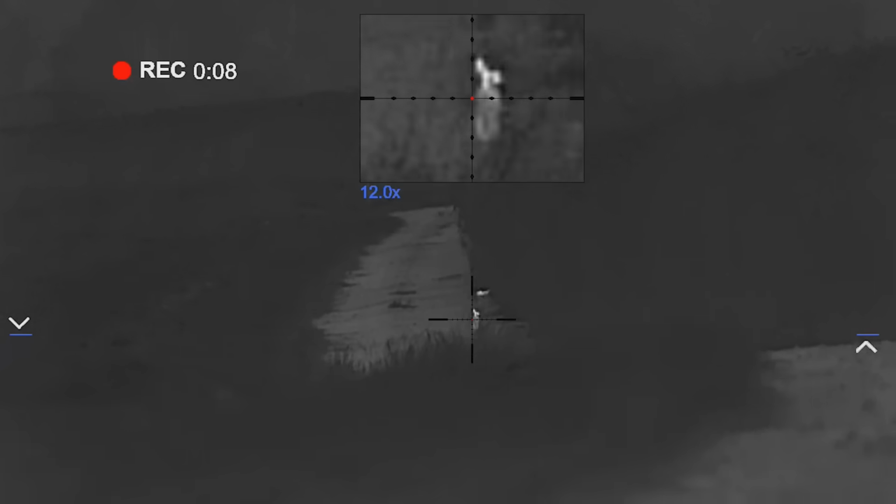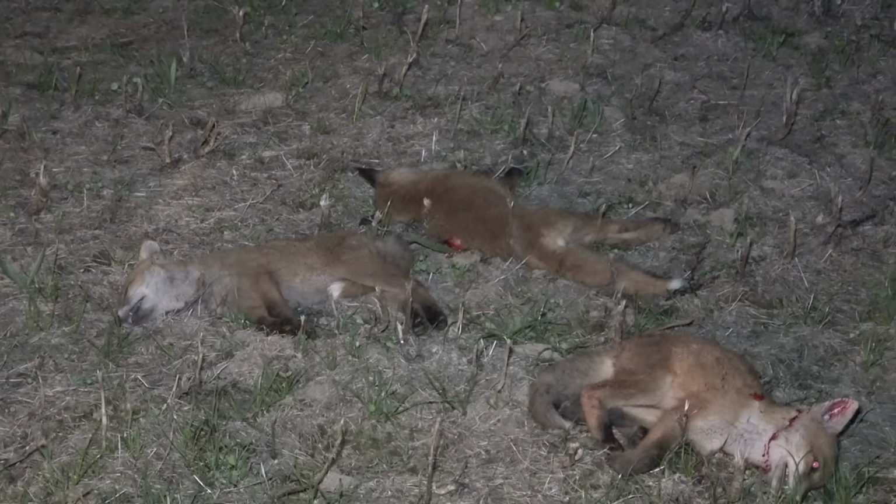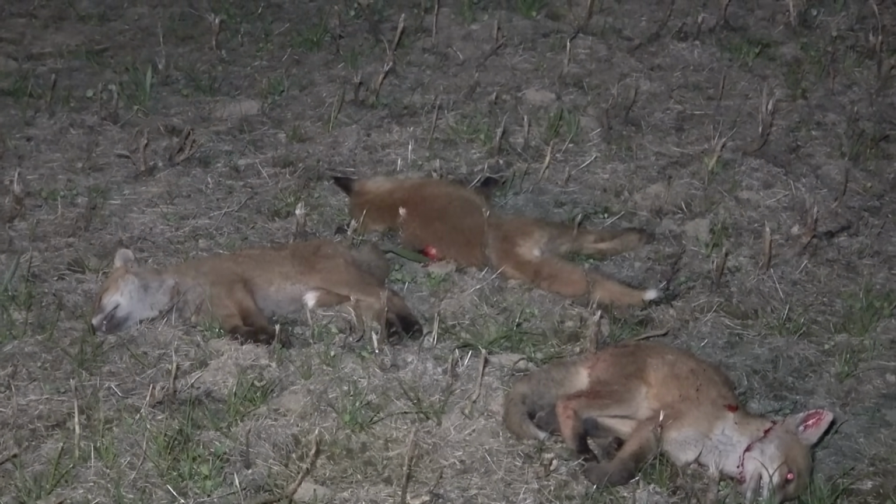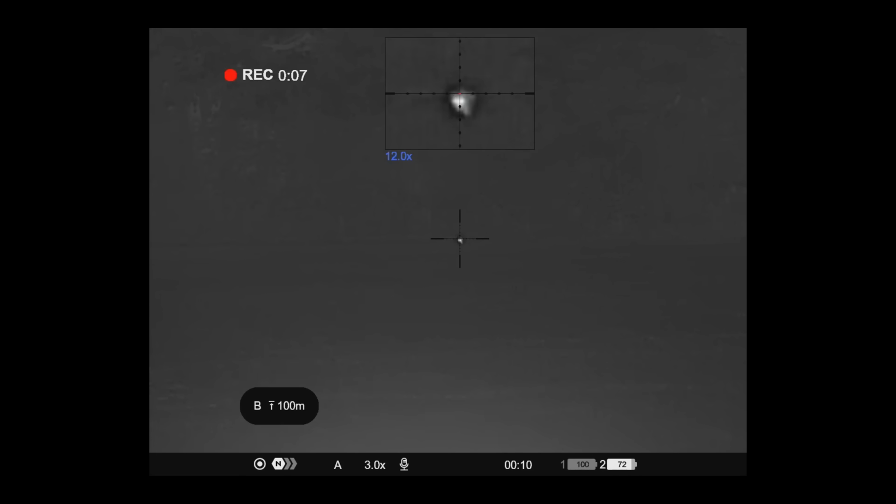It's not a shot most people would take. The difference here is that Tom shoots for a living. His advice, don't try this. Humanely, it's not worth risking. Cubs, don't get me wrong, these are very small. So 223, centerfire round, it's going to do the job. Tom ends the evening on 7 foxes and a dozen rabbits.